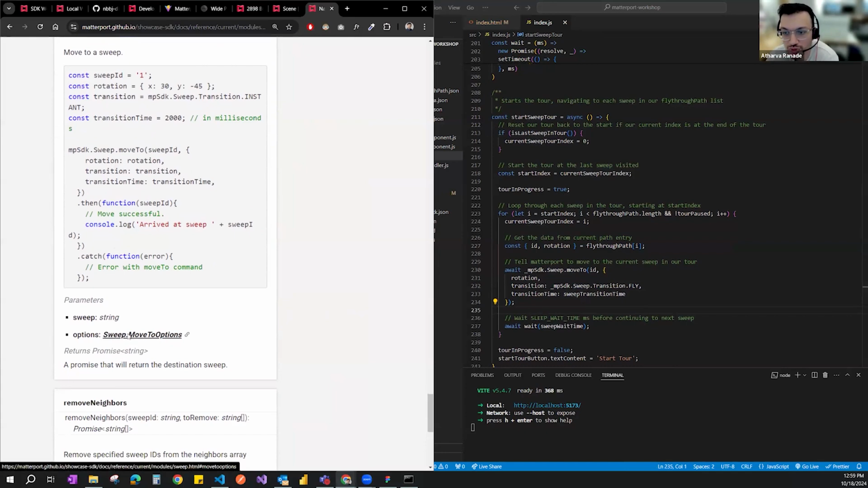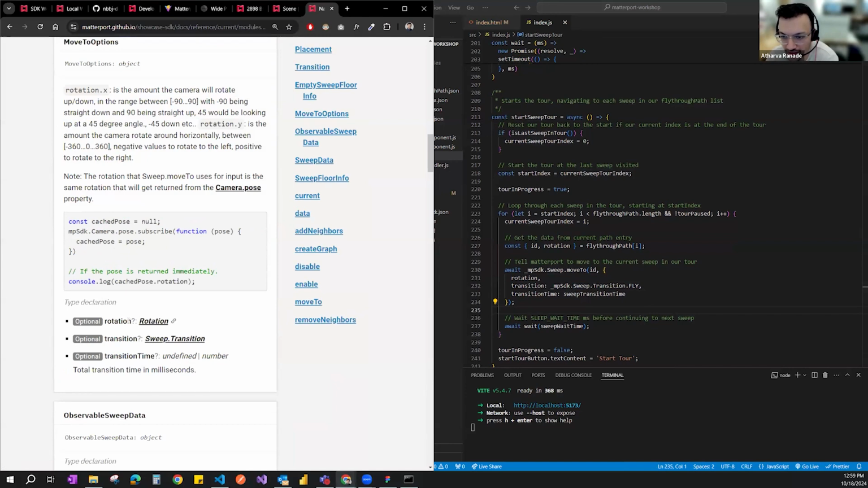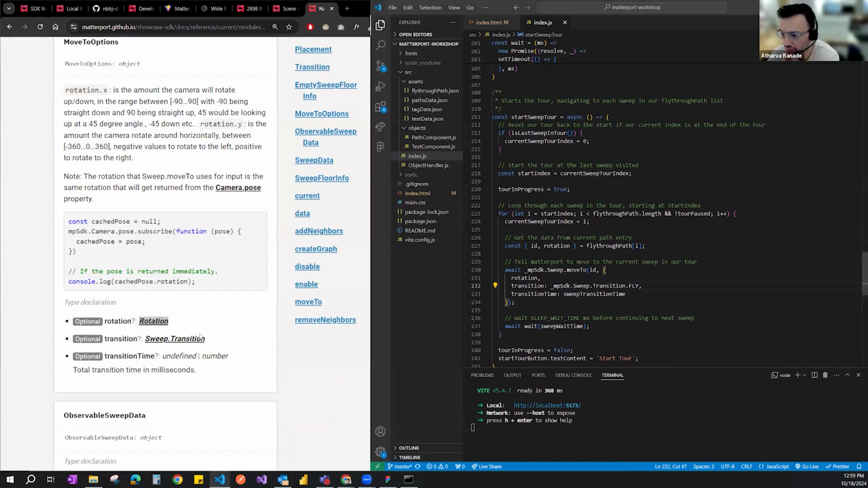So I will move to options. In that, are we rotating? Are we doing a transition from one sweep to the next? Or are we setting up the transition time? For that, we are doing a sweep.transition.